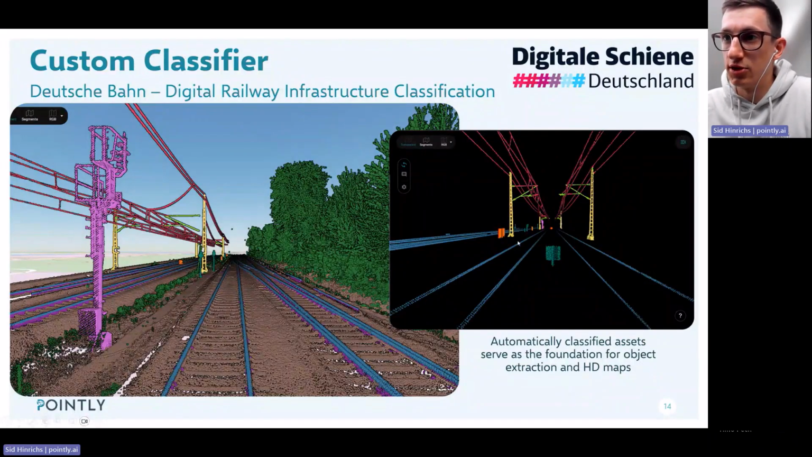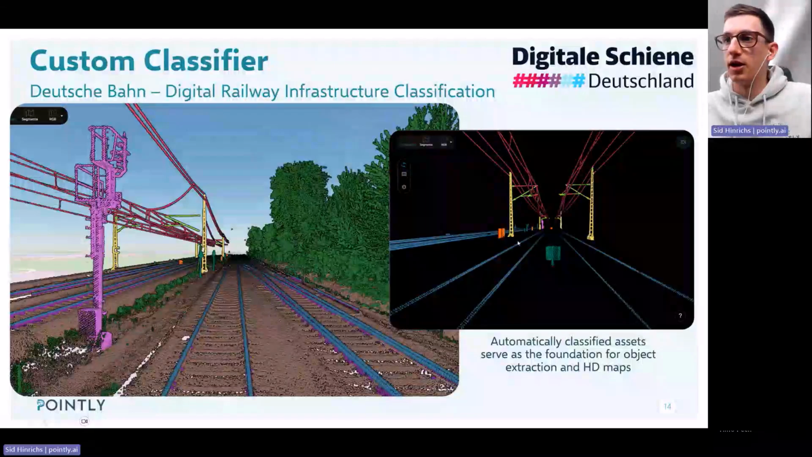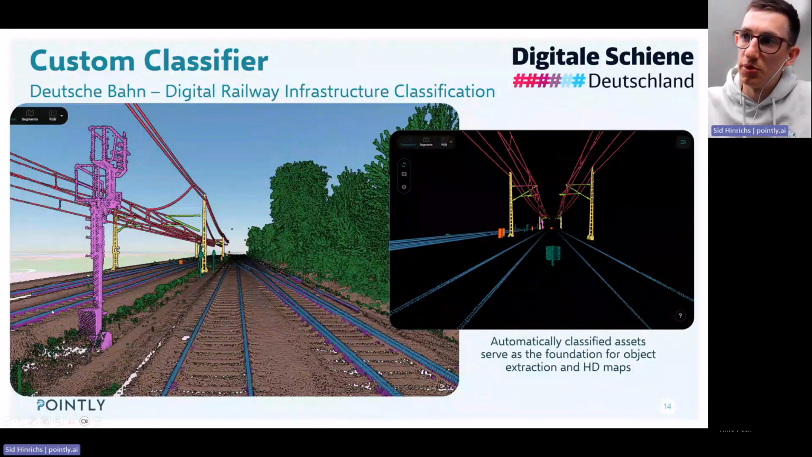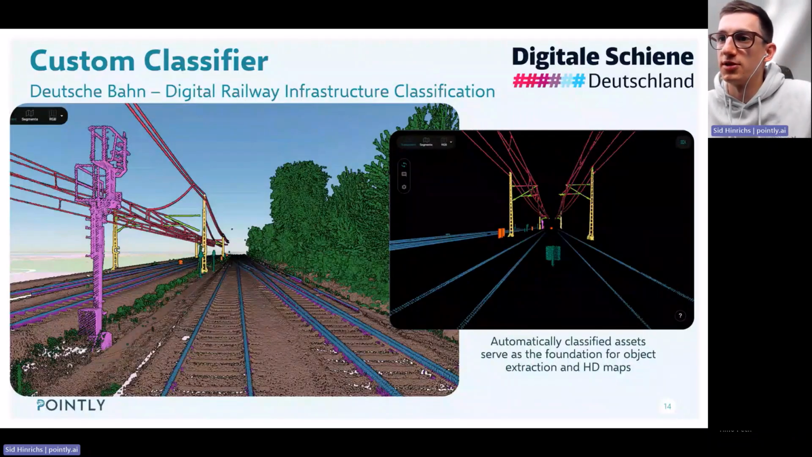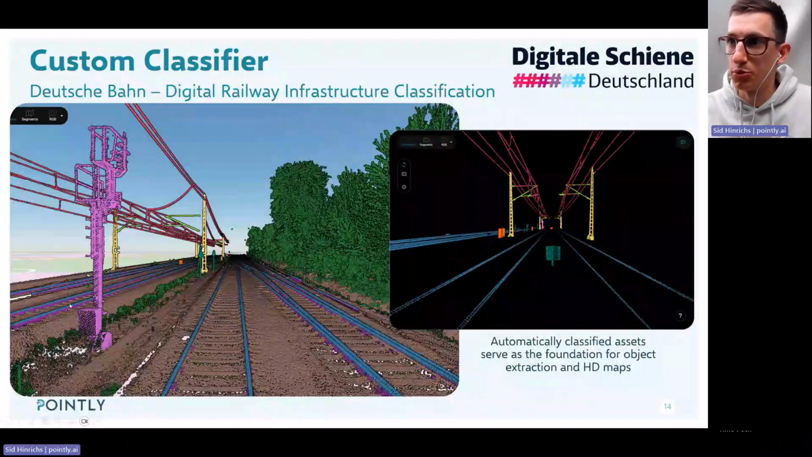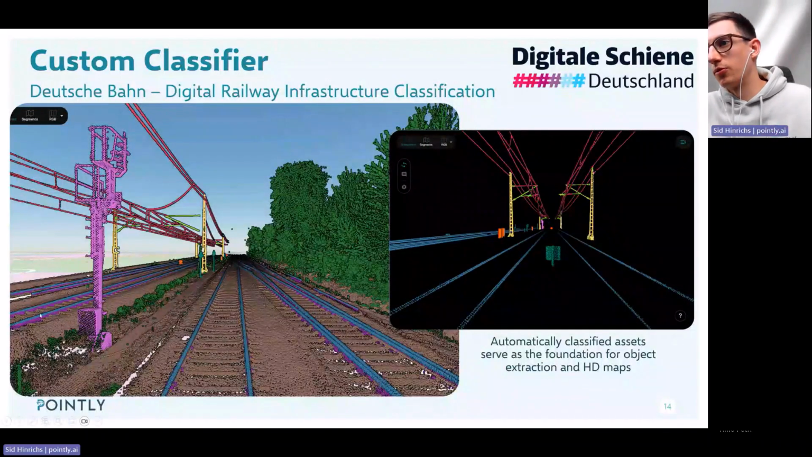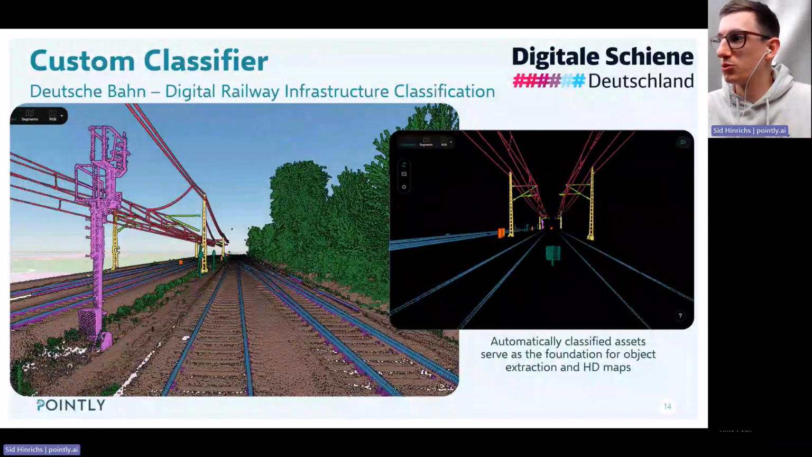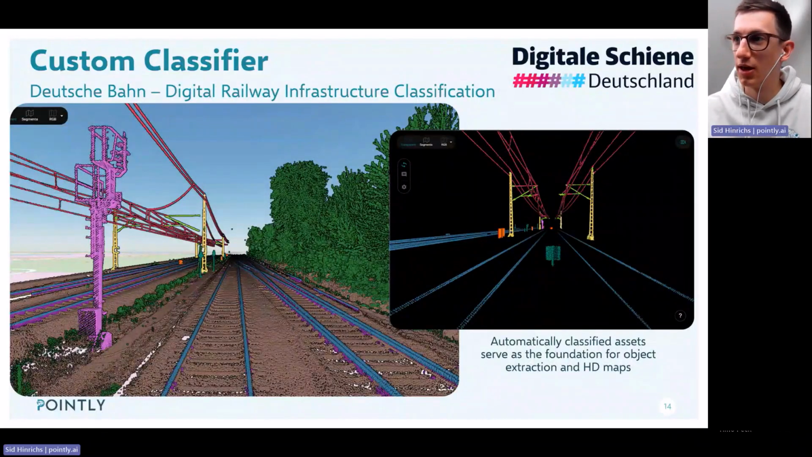The AI classification was both of them, and we actually did a post-processing to just extract the top part of the rail because that is relevant for extracting a vector line or the exact position of a rail. So we first classify the whole rail as it is, and then do a post-processing to just extract the upper part of it.